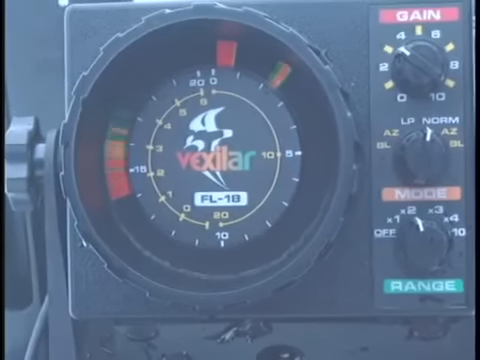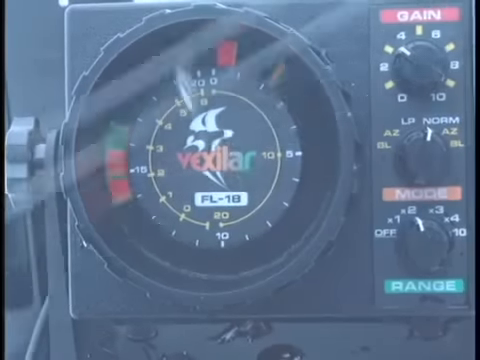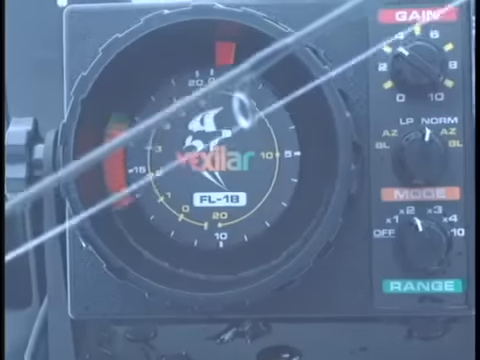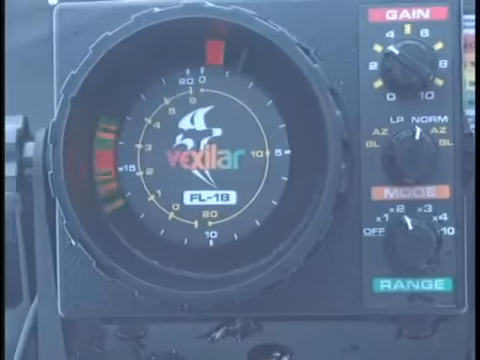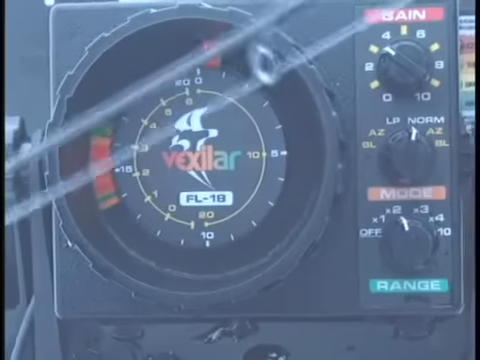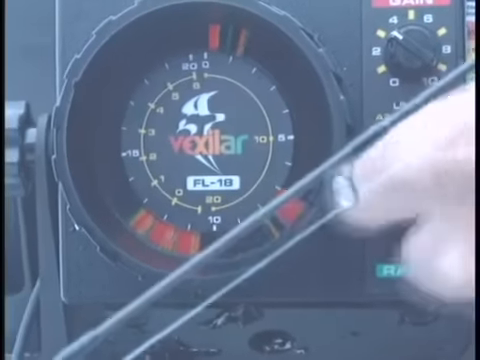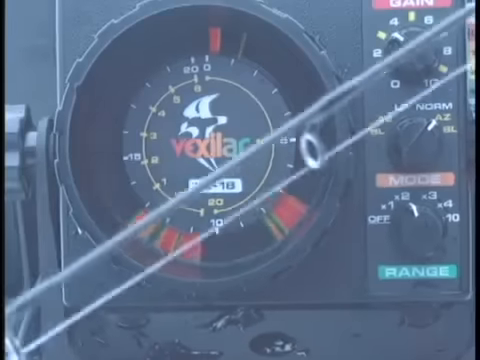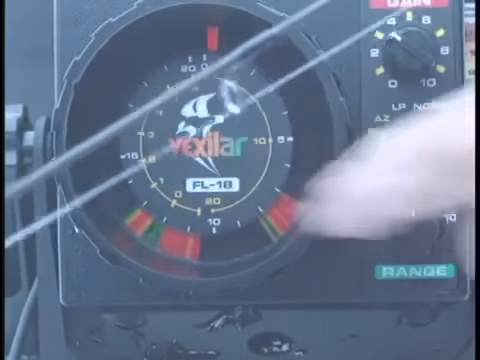So we'll lower our line down right next to the bottom, and you'll see that it's rather confusing and hard to see exactly where your jig is. That's why the FL18 was built. Vexilar built it so we could zoom in on the bottom. The AZ mode is the auto zoom. We'll switch it to that, and look what it does. It magnifies the bottom. This is the depth range, showing us that we're still in that same depth of water, but this side is the bottom 6 feet.